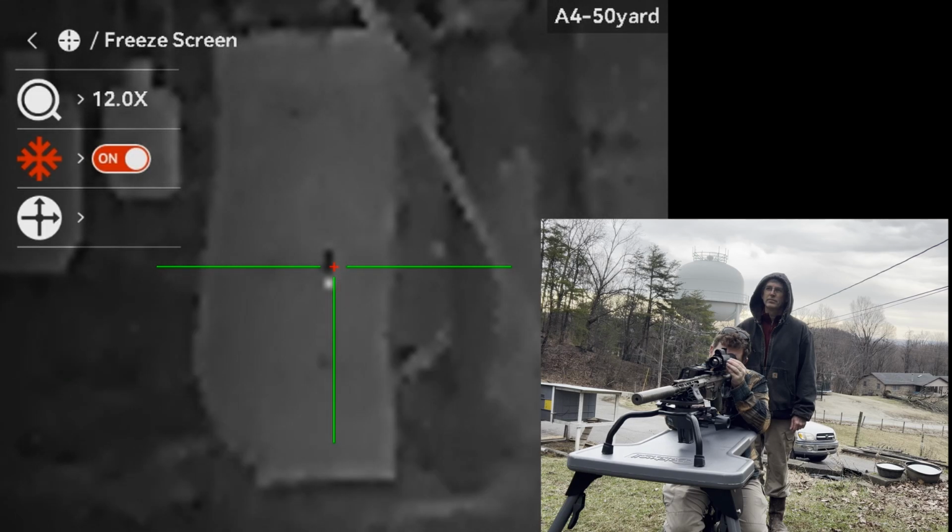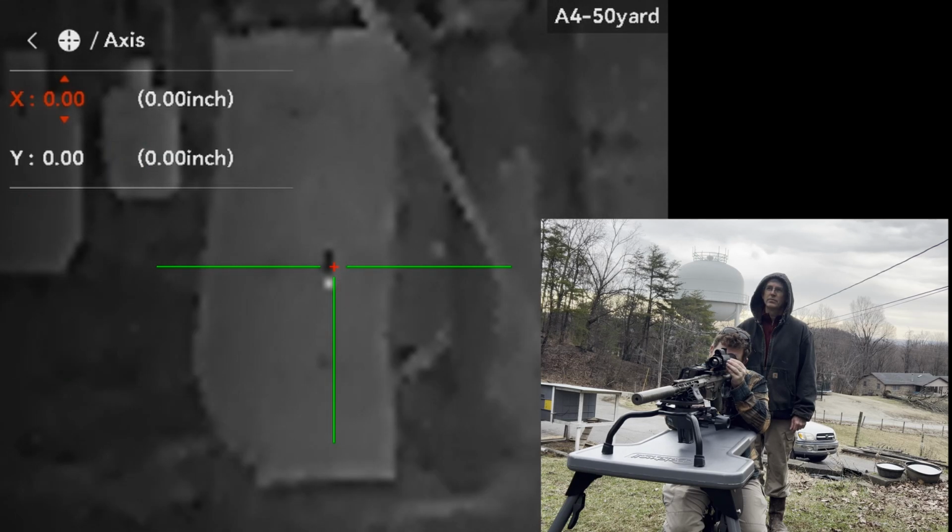Now I've freeze framed it, and I'm going to go to the XY axis. I'm not going to change the X. I'm going to change the Y, I'm going to bring the y-axis down to the bullet hole. And it's on the bullet hole right there.